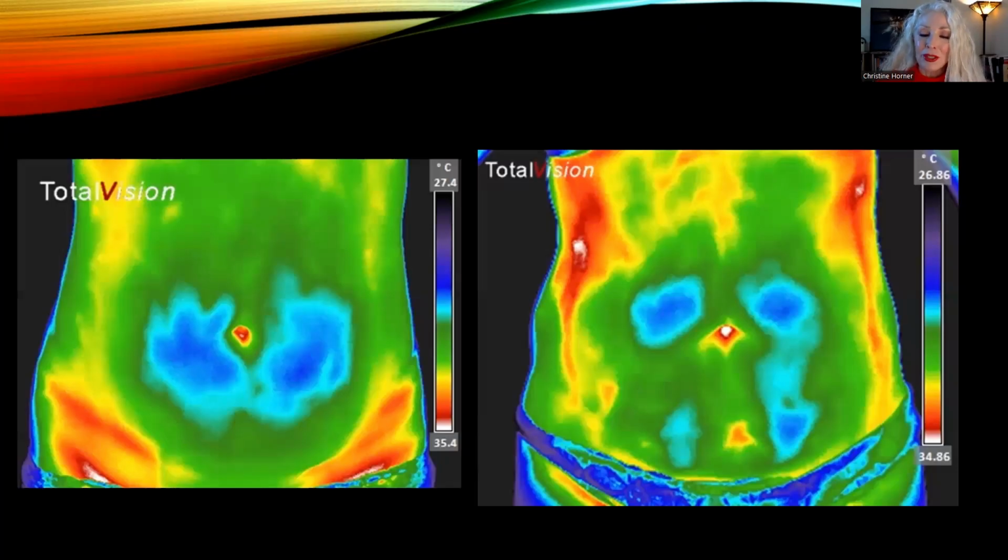This is all about the research. Now, on the abdomen, the belly button is normally hot, and then it's surrounded by coolness because there's usually a little bit more extra fatty tissue there. When we get digestive issues going on, we get more vague patterns that show up. So sometimes we'll have those mottling patterns like I showed you in the man that drank the alcohol.